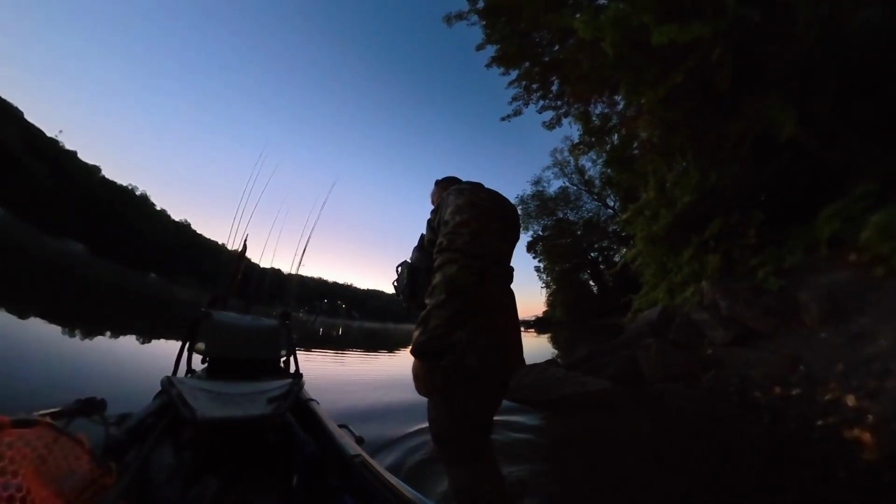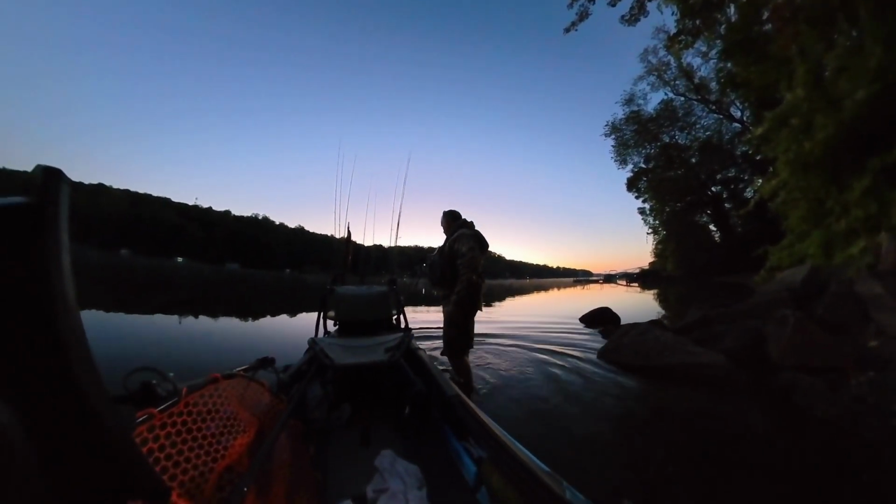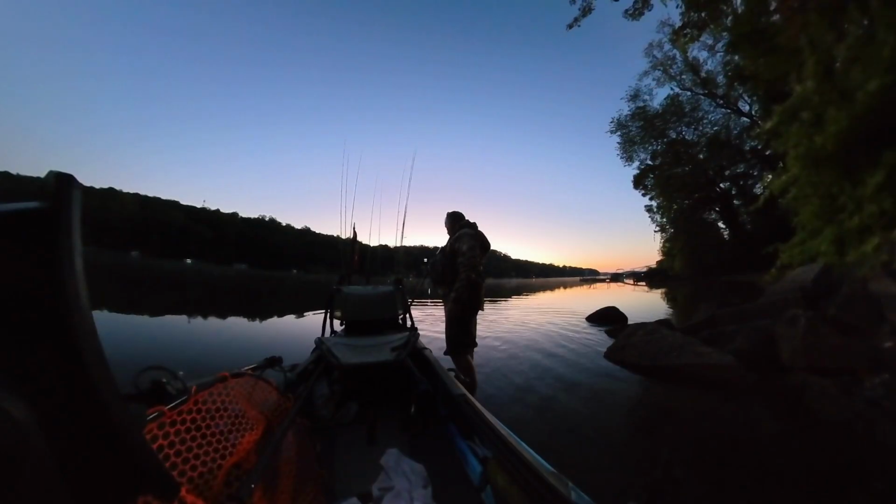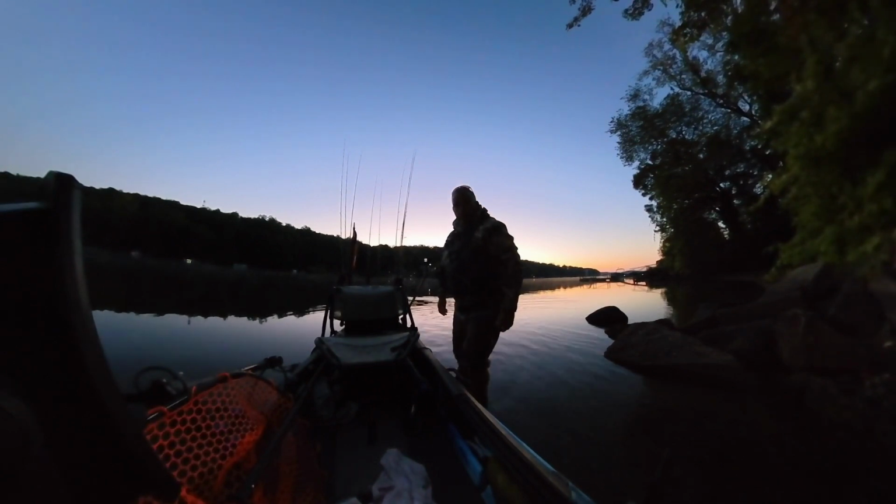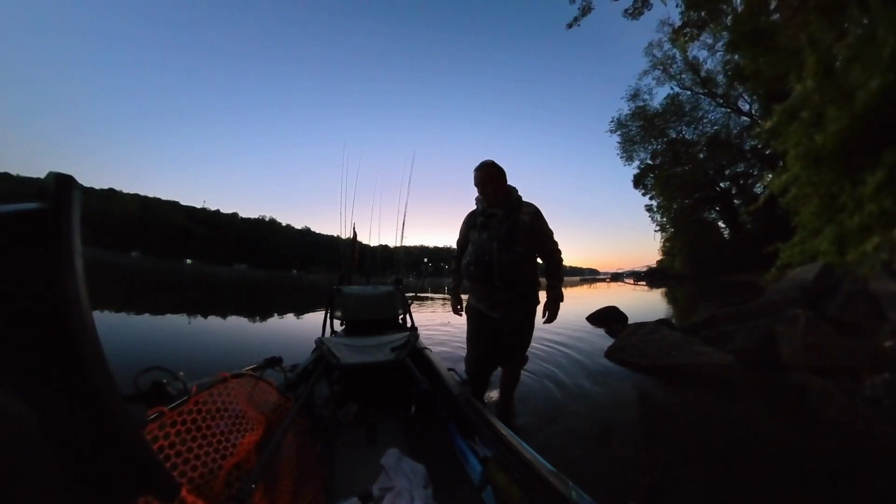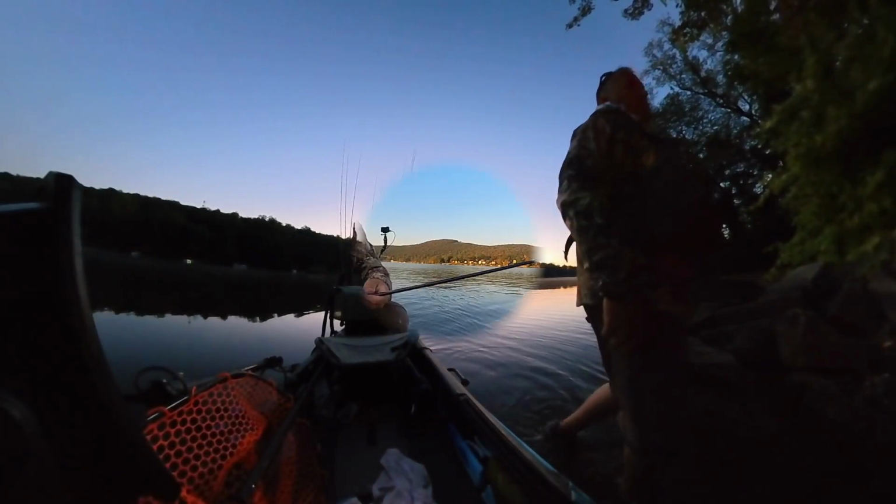Good morning from Candlewood Lake. Calm, quiet morning out here. Hopefully we can get on some fish and see what the bite's doing a couple days before the tournament. So I wanted to pop back out here one more time and see if I could continue the pattern. Stay tuned. Let's see what we got going today.